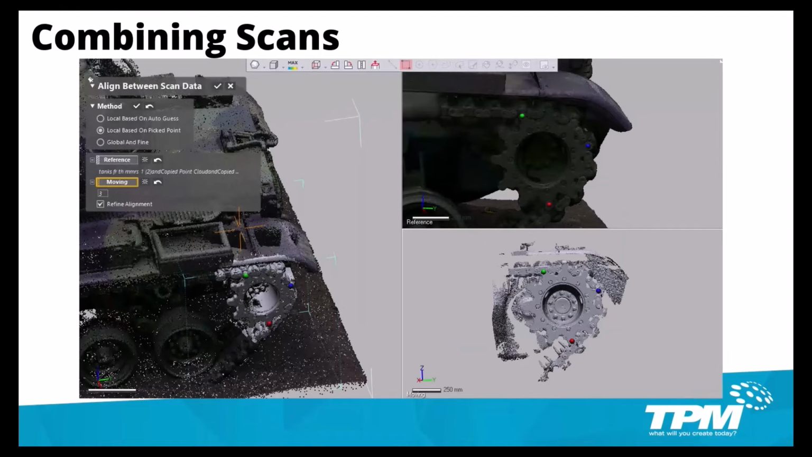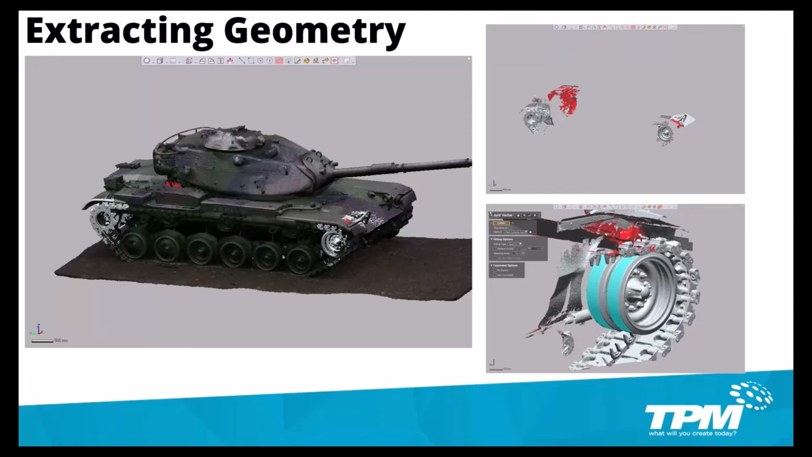Now that we've captured both scans, it's time to combine the data in DesignX. DesignX has an automated tool called Align Between Scan Data, and all we need to do is to click Common Reference Points on both scans, and DesignX will automatically align the scans. Once we've aligned the scans, we can then extract geometry from the different scans. So on the left-hand side, you'll see the picture of the full tank scan. That was completed with the RTC 360. On the very front and back of the tank, you'll see 2 different areas in white. Those areas were scanned with the Artec Leo.